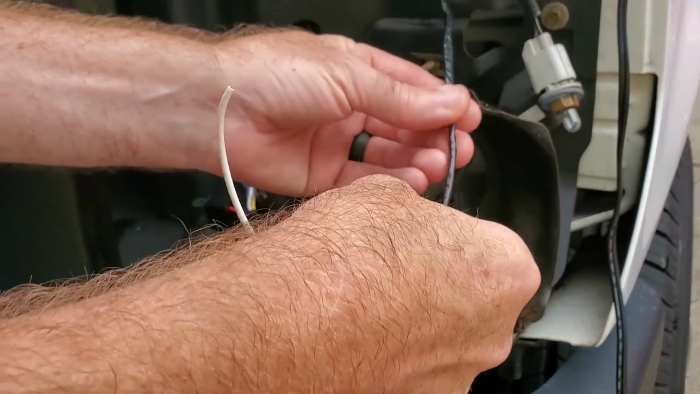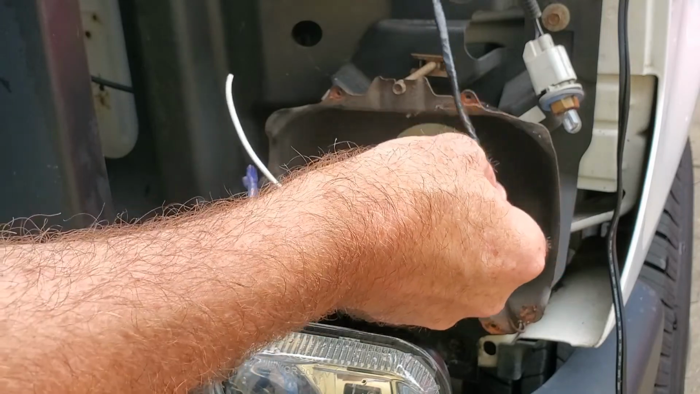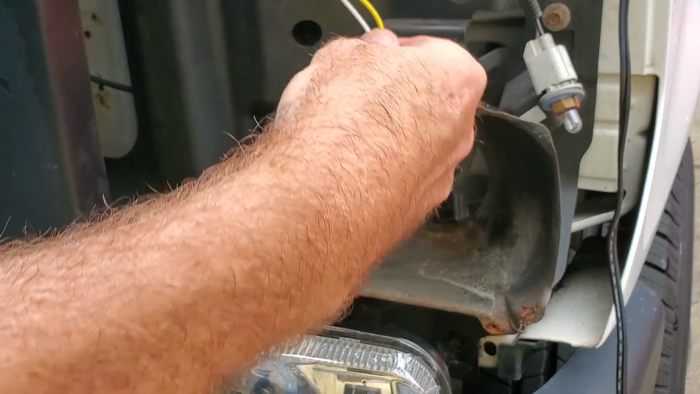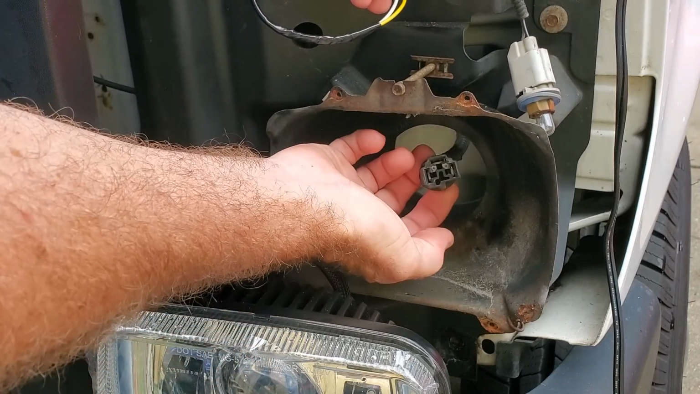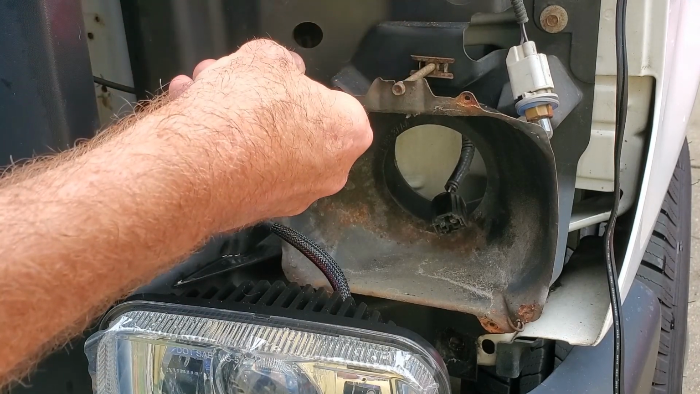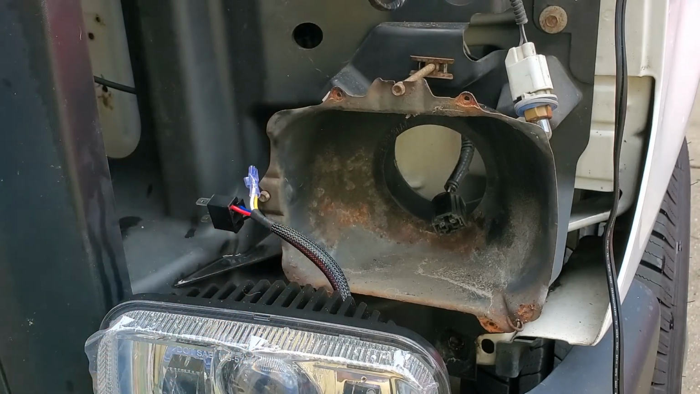So now I just tape that all up, because what I intend to do is feed that back round behind and bring it out here next to the main plug so that it'll all connect to the back of the new light. So let me fish that through and I'll come right back.